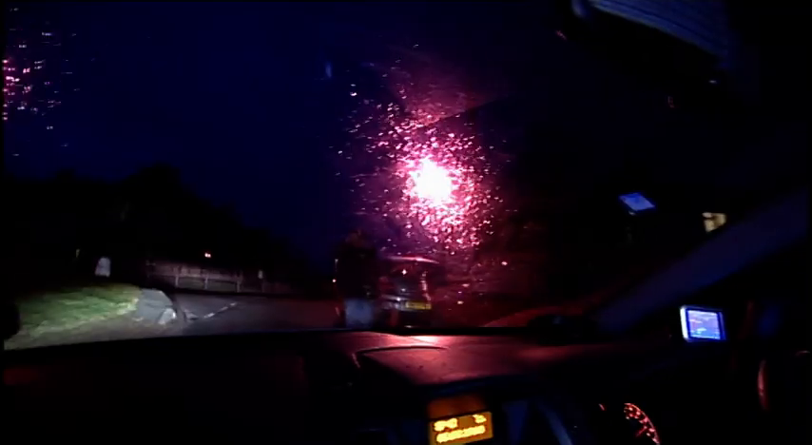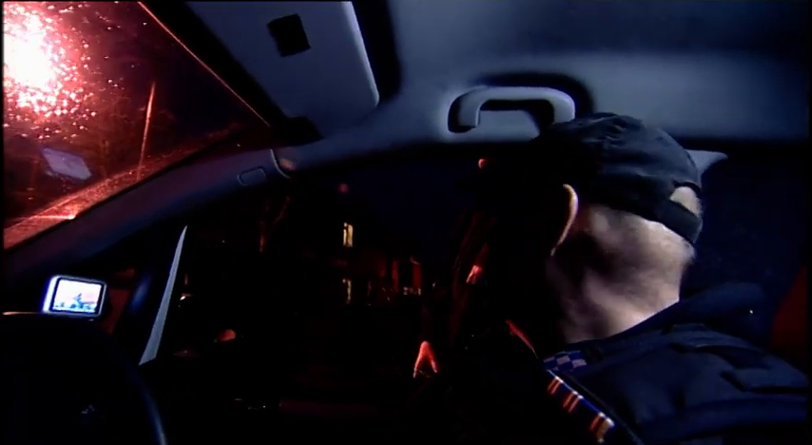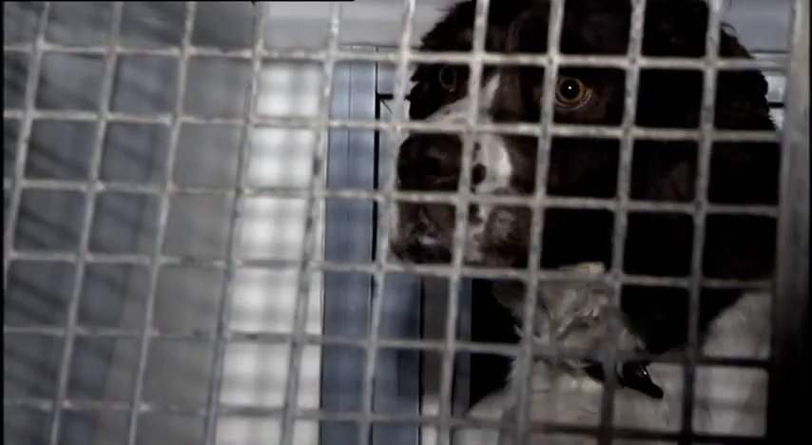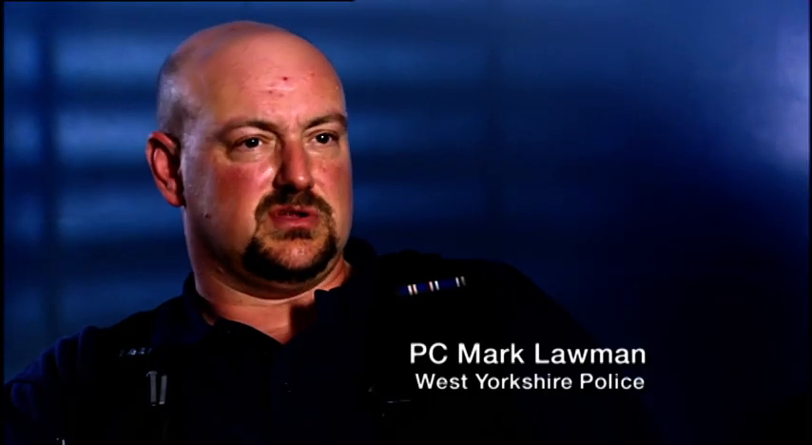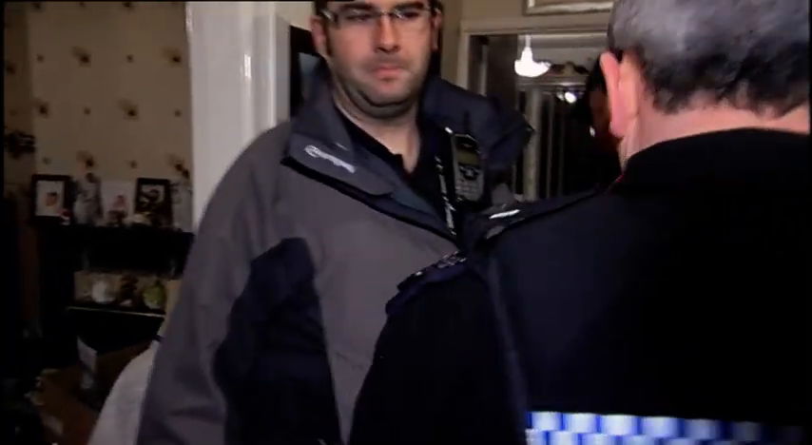Murphy and PC Lawman get the call to move in. That was quick. In? Yeah. It can take many hours for police officers to search a house for drugs. Dogs like Murphy can do it in minutes. I'll just come and have a quick scan first. I always take a little bit of a glance around the house first, just to make sure that there are no obvious dangers, no dogs, cats, hamsters, things like that.